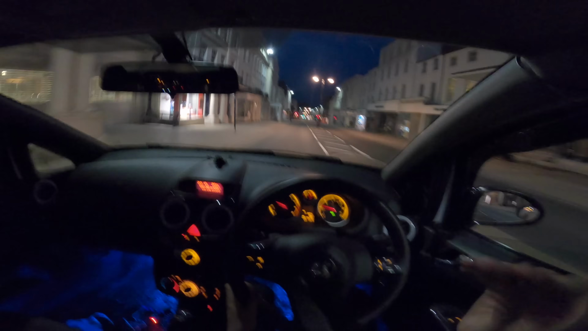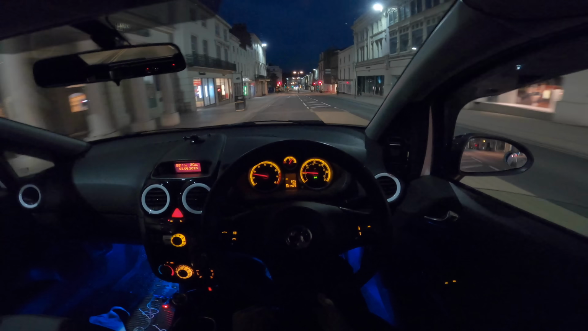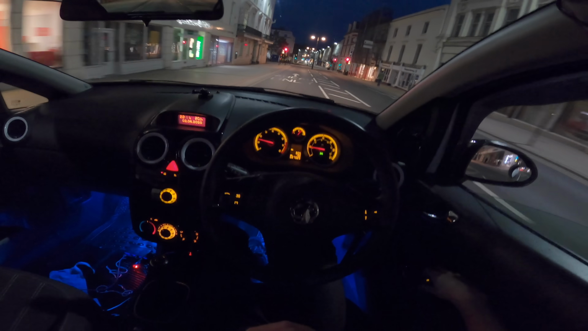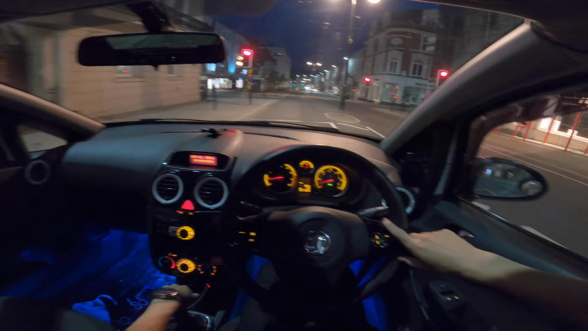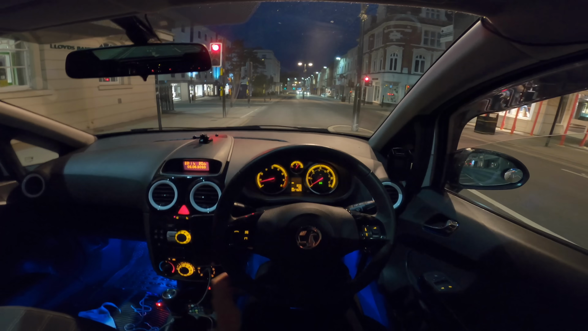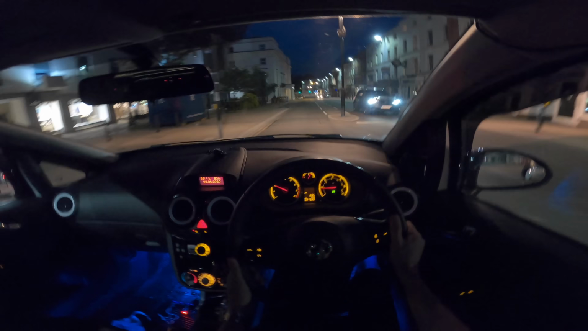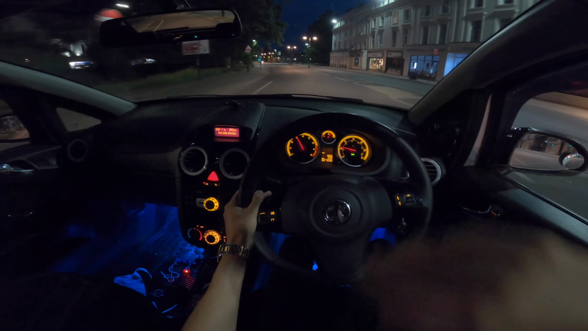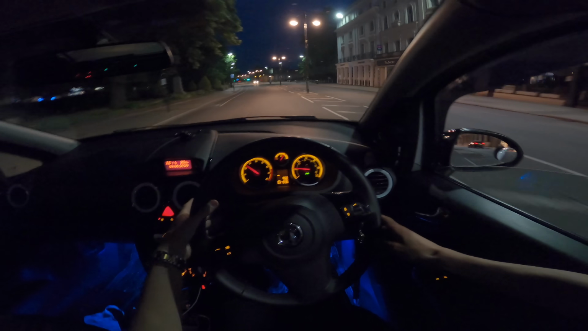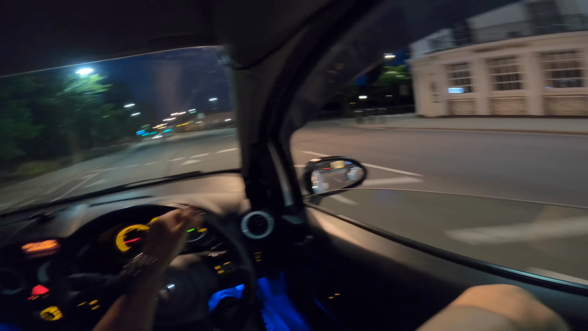Mate, it's absolutely pinging. You know what, I definitely would want to get like a map, a decel map or something, to make it crack and pop a bit more. Oh my god, it sounds beautiful in here. It's so funny. Right, we'll whip it down here.